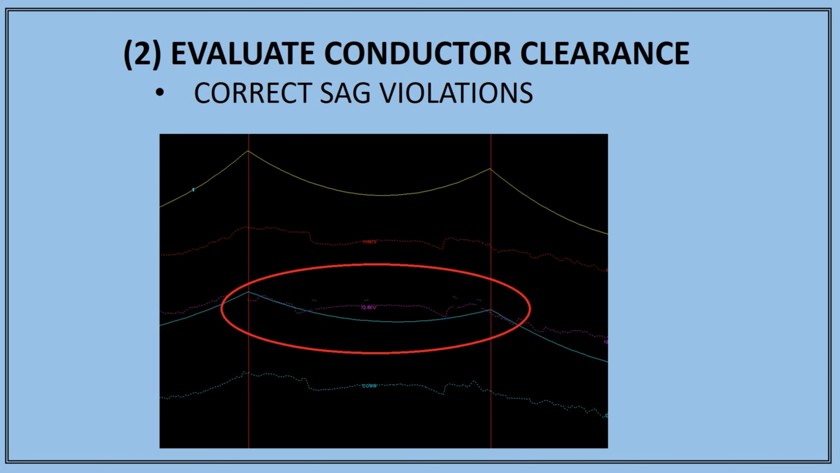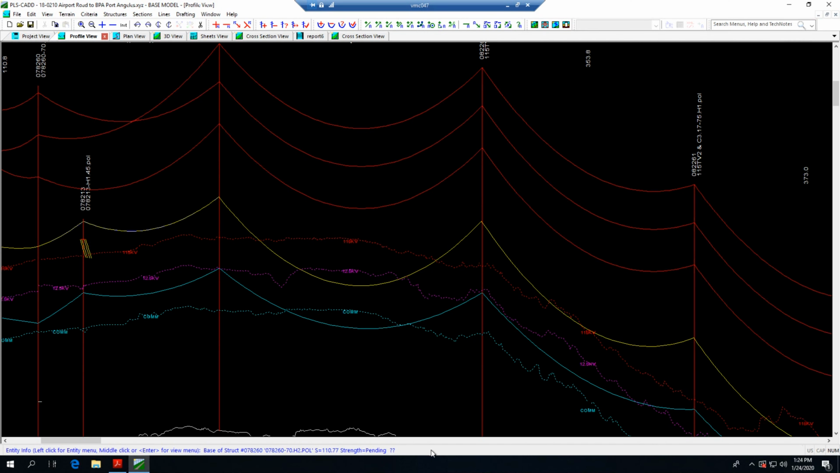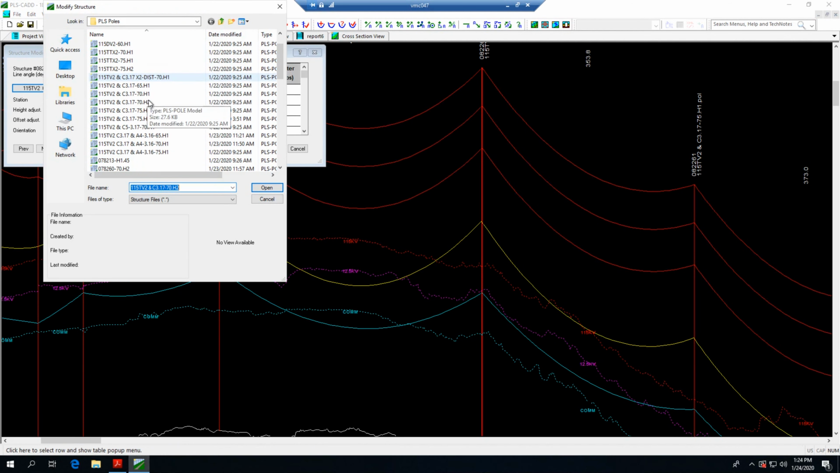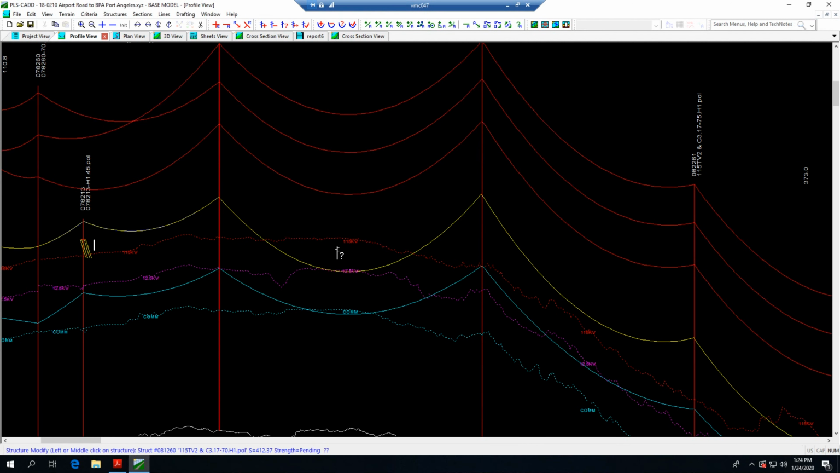Next, we must correct any sag violations, where the conductor has sagged below the ground profile, thus indicating an interference. Where there is an interference with our sag, such as here where the distribution conductor has sagged below our minimum design clearance, I can then go in and change the pole in the model. Here, changing it from a 70-foot tall pole to a 75-foot tall pole. By changing it, the conductors raise up and we now clear.